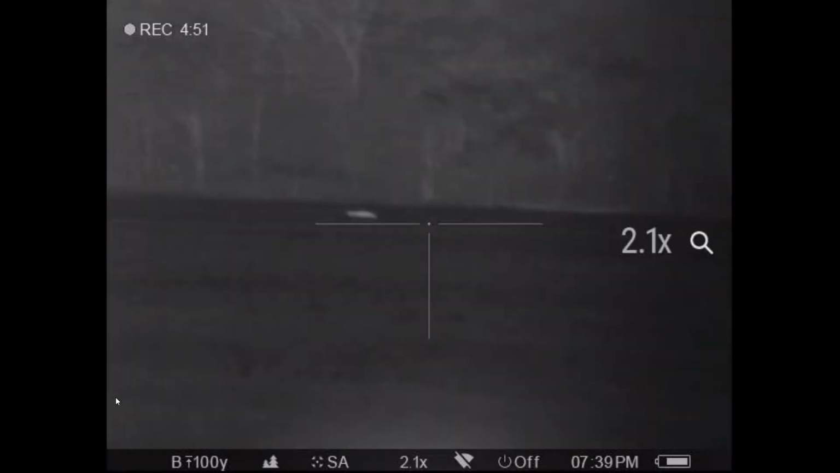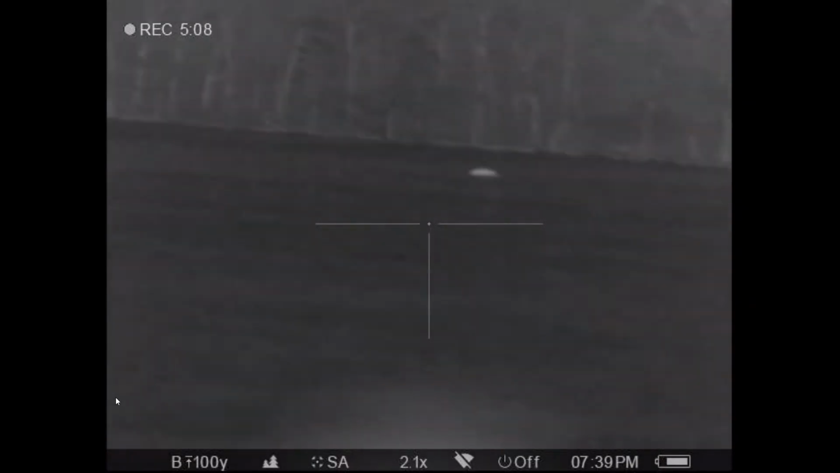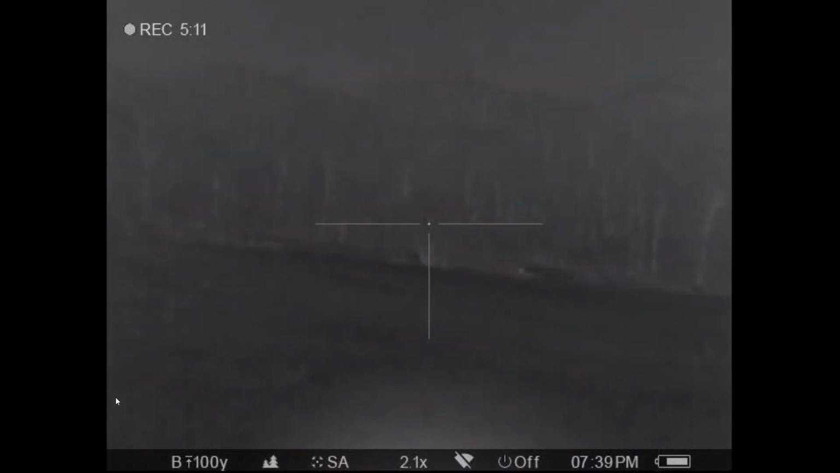As you can tell, my gun's doing a really good job. We're putting these hogs down on the shots. There's three of them laying on the ground. I hit my remote control and zoomed out. I just like to shoot zoomed in. I know we've got that picture in the picture, but I just prefer to use this. And that little possum or coon over there, he didn't know how close he come to being targeted.